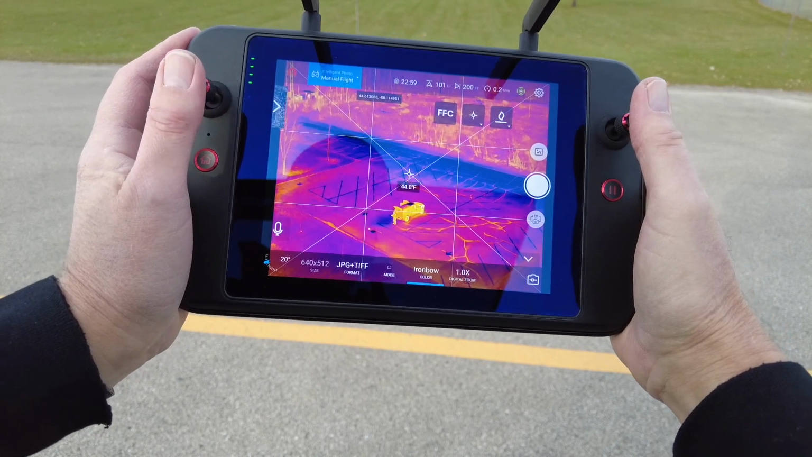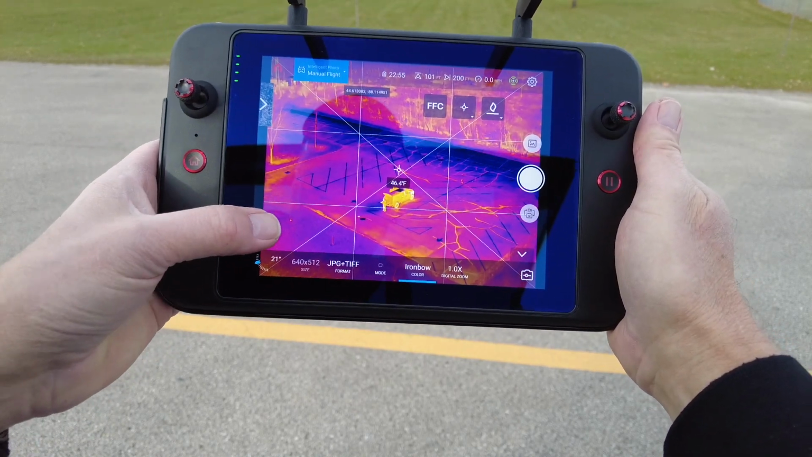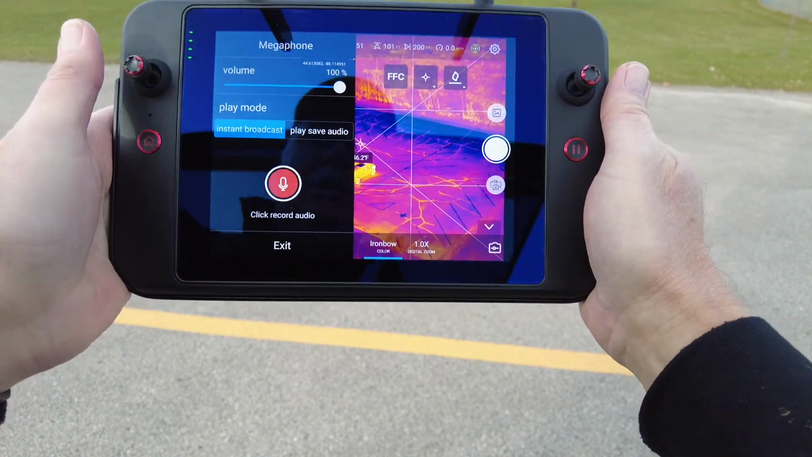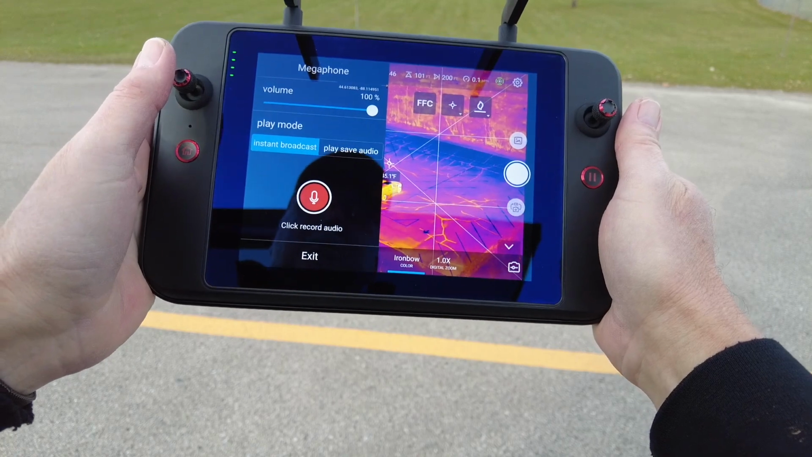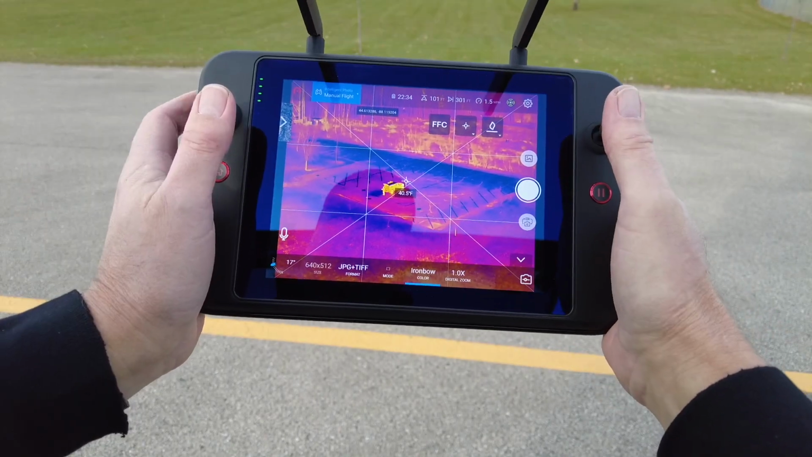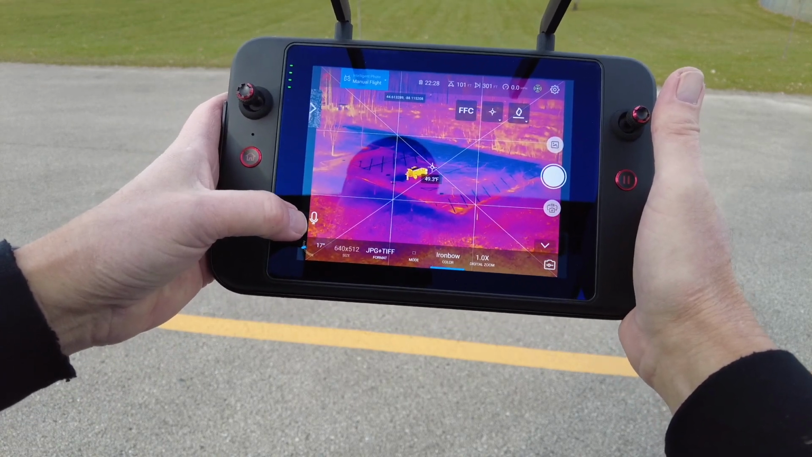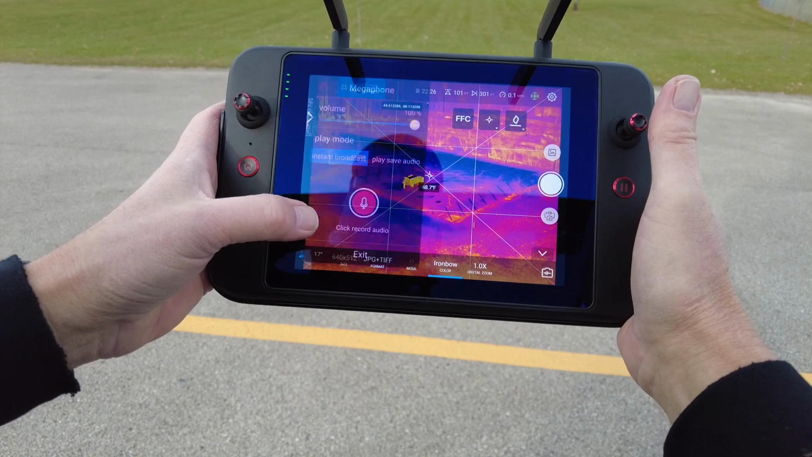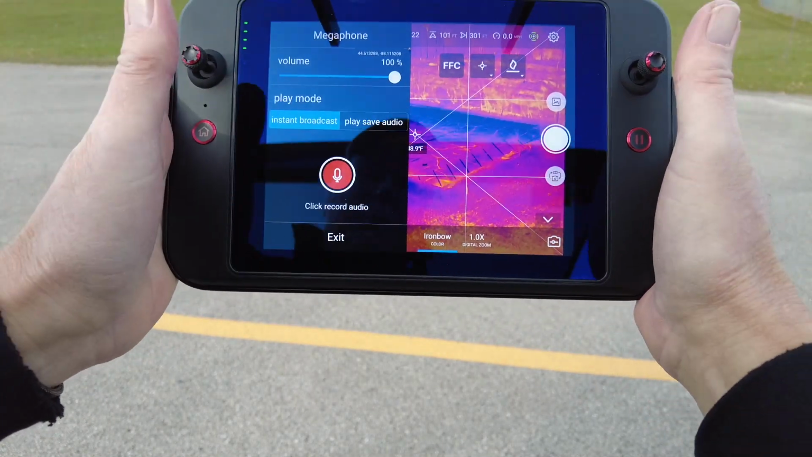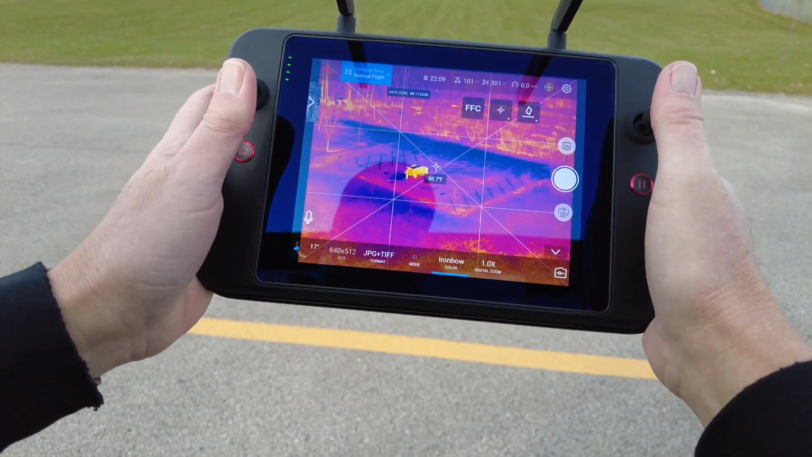All right, so 100 up and 200 out. Let's do the test. Hang on, help is on the way. Okay, I could clearly hear that, no problem at all. Okay, another test. So we're 300 feet out and 100 feet up. Hang on, help is on the way. Okay, clearly heard that, 300 feet away.